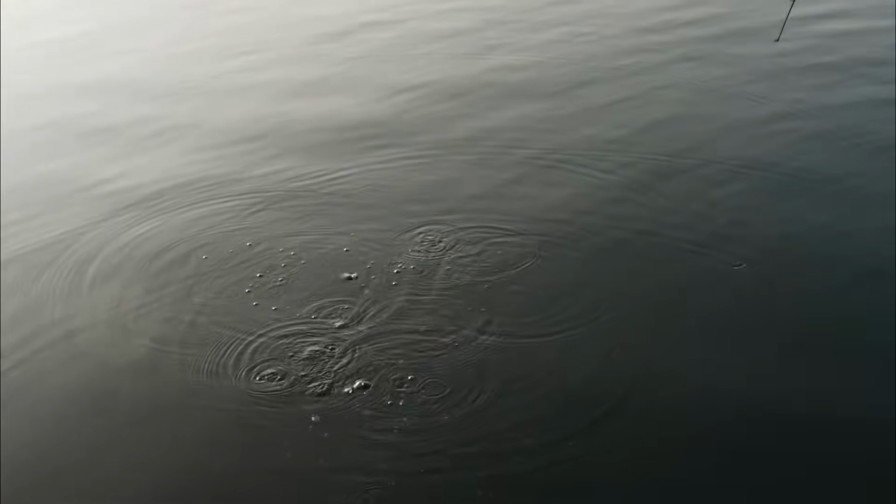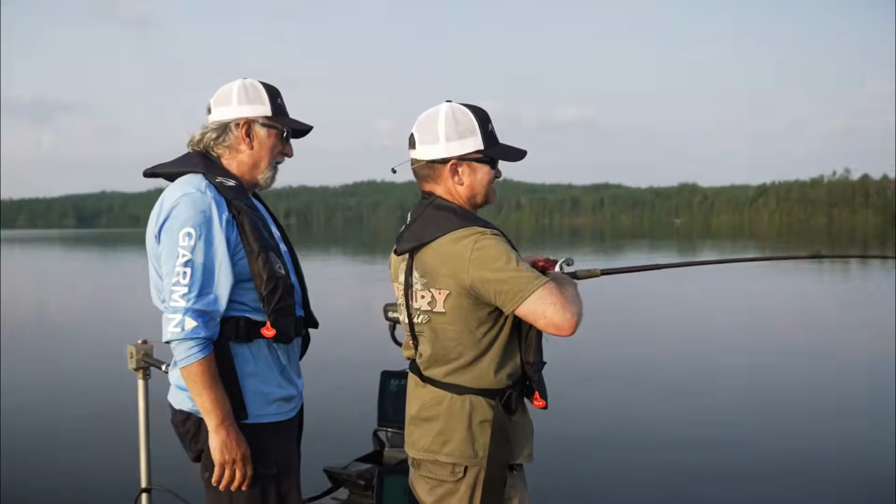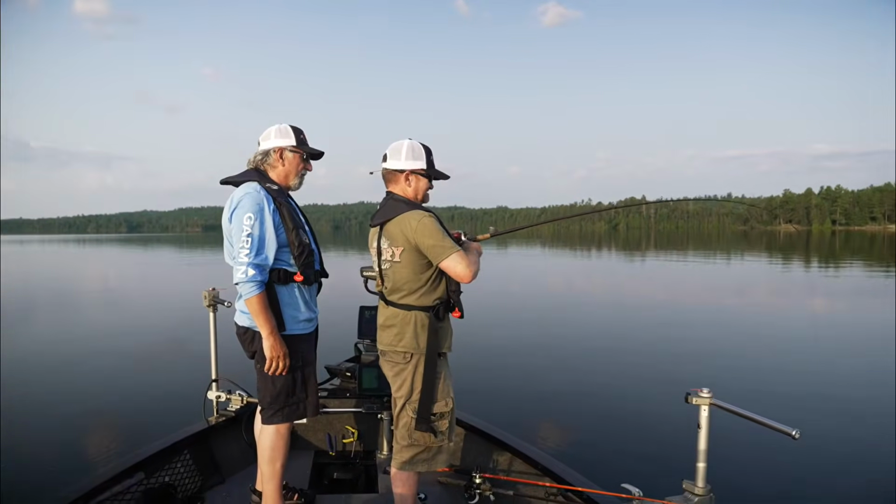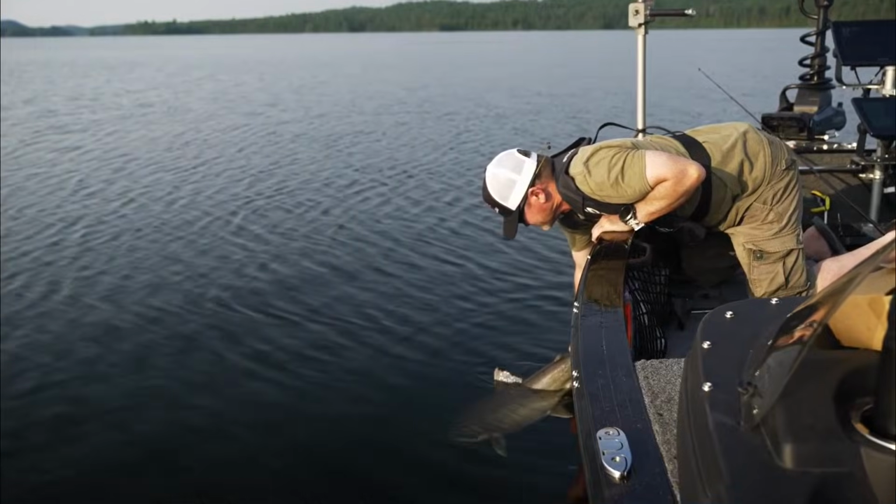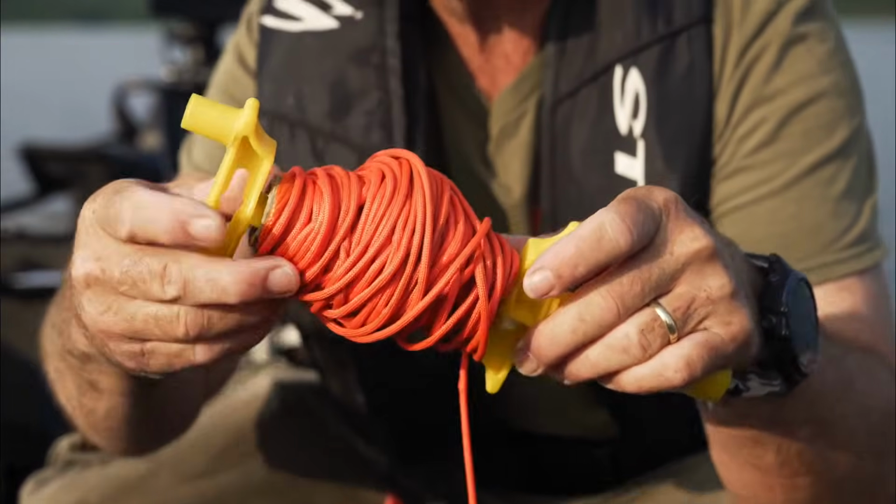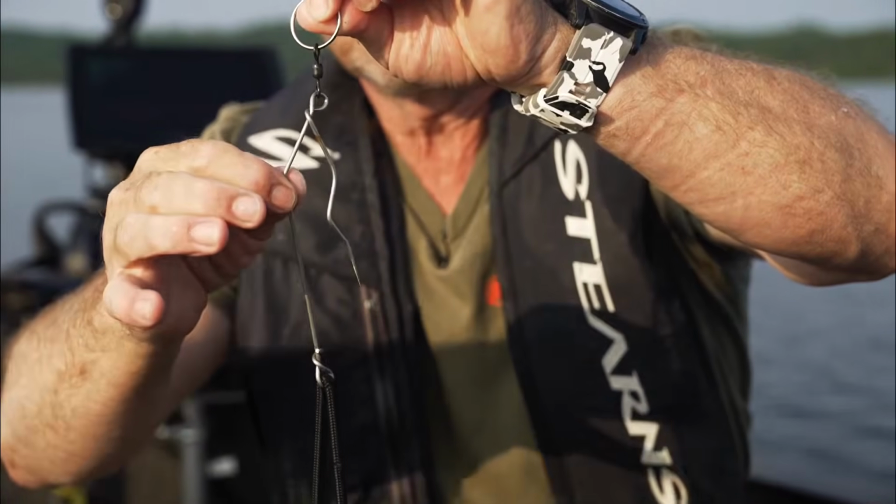That being said, this does not take the mortality rate all the way to zero, especially given the lake trout's tendency to give hard, prolonged fights as they make their way up from deep water. This was evident on my second fish that required quite a bit of TLC and a unique piece of equipment to get her back down to depth and ultimately swimming away.